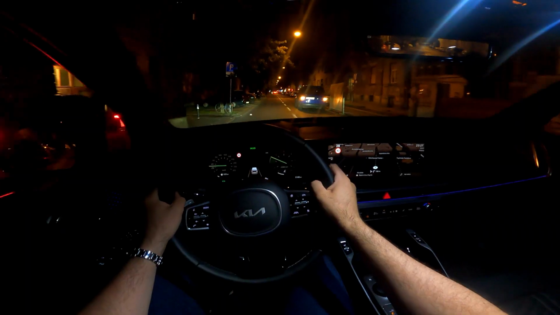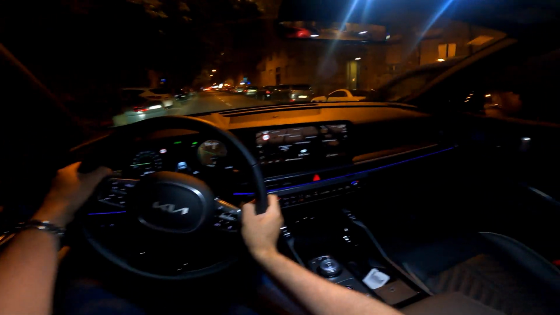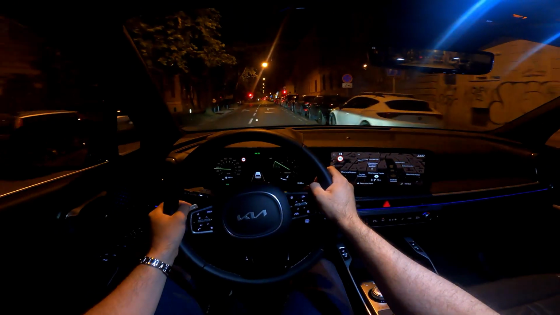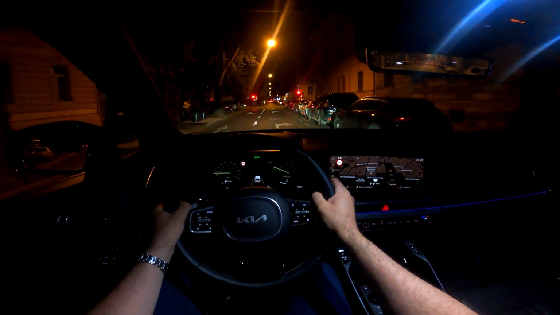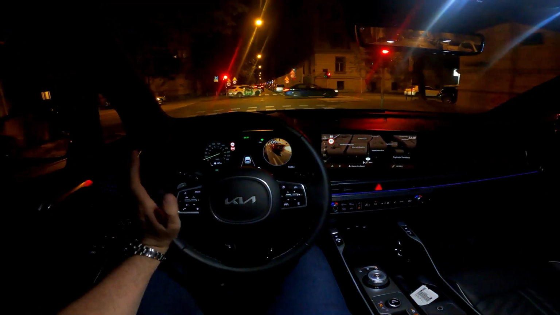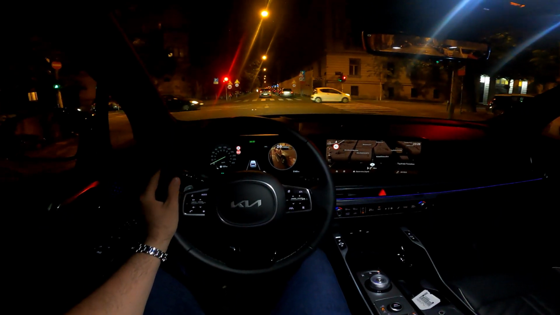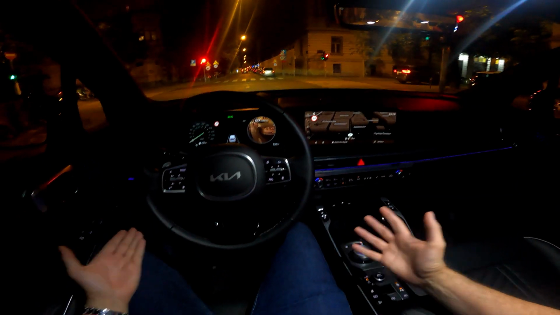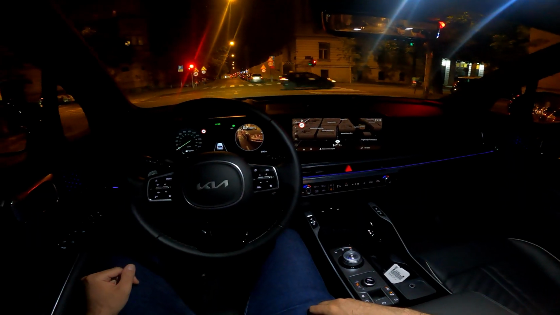And the other powertrain options for the new Kia Sorento are the hybrid with 215 horsepower and the plug-in hybrid with 252 horsepower. They will arrive a bit later. So for now, this diesel with four-wheel drive is the only option, and I think this is really a good option. Tell me in the comments what would be your choice.